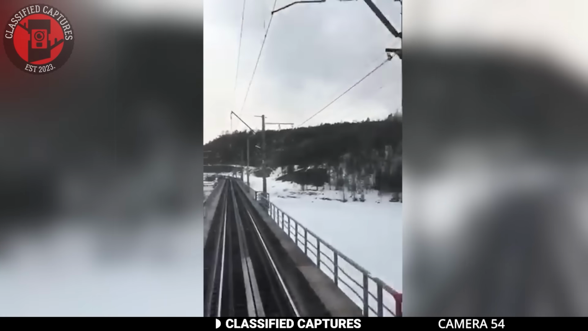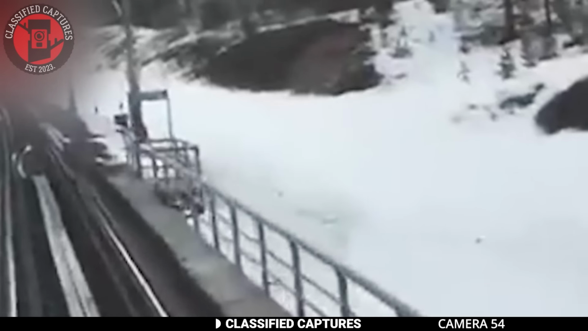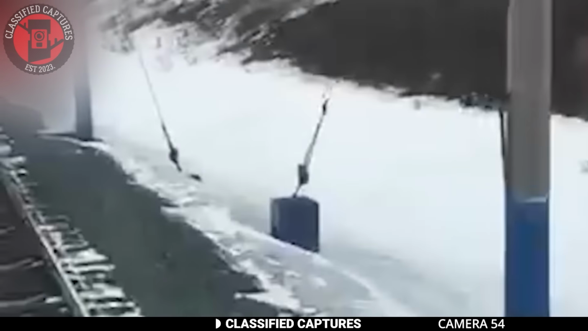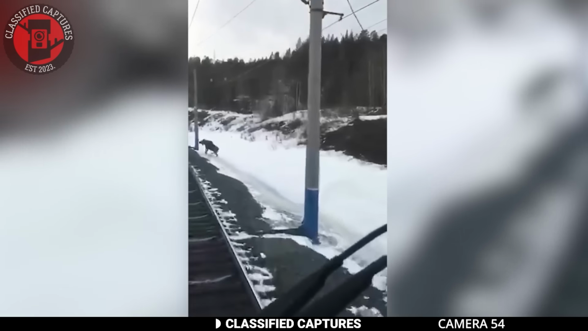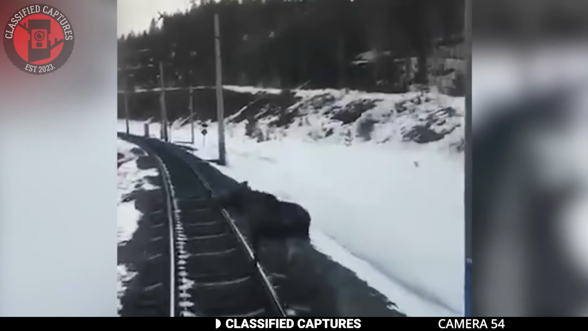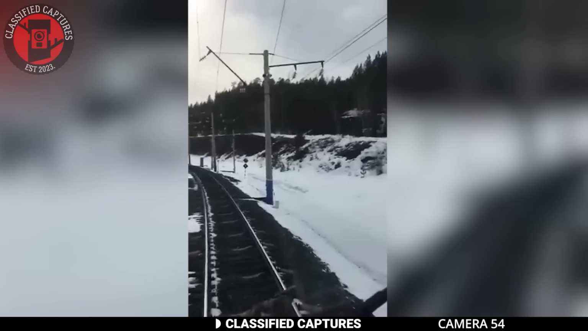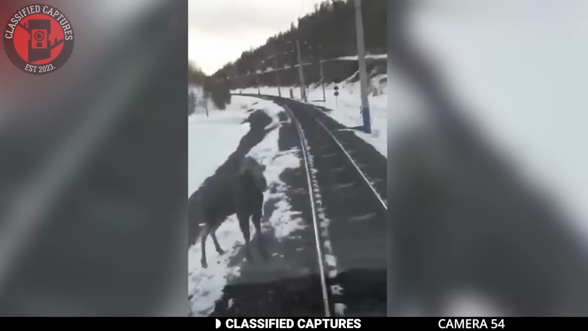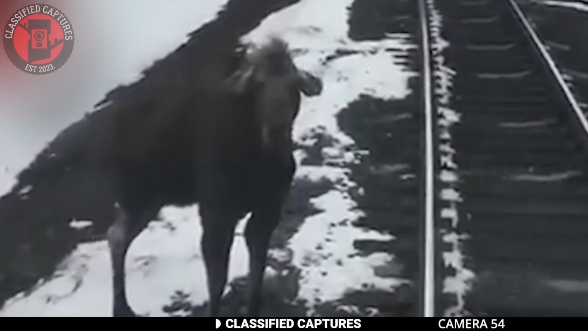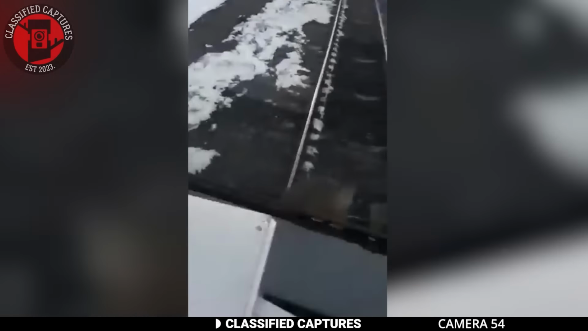Imagine being on a railway track and having a creature show up on it and refuse to move. This is what happened to these Russians who were simply going about their daily activities. We're not sure why the moose got on the track or why it's even refusing to move despite the loud horns, but you can't deny the fact that it's cute. If you were the one in charge of the train, what would you have done? Would you have been as patient as the ones in this footage, or would you have done something else? Share your thoughts with us in the comment section.